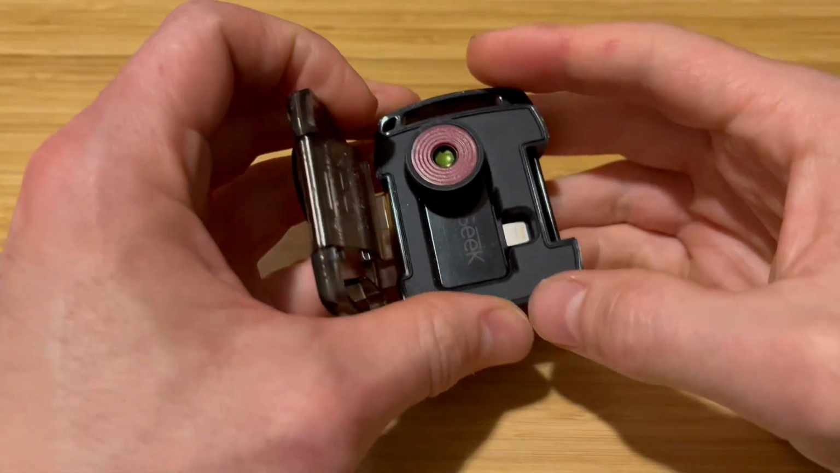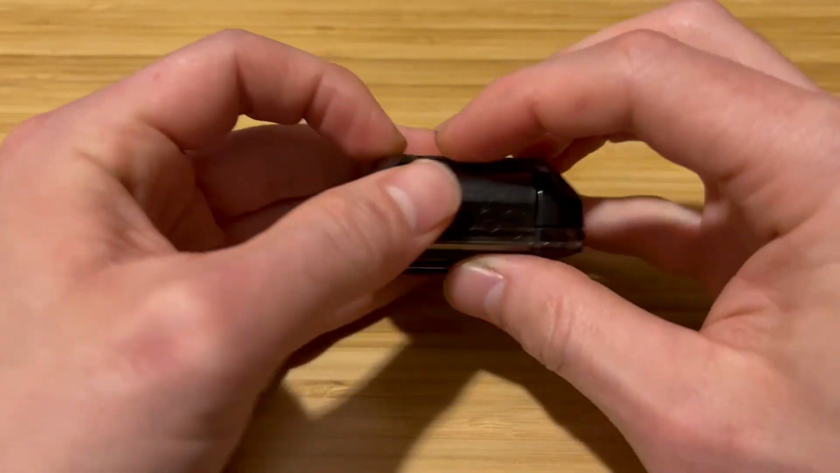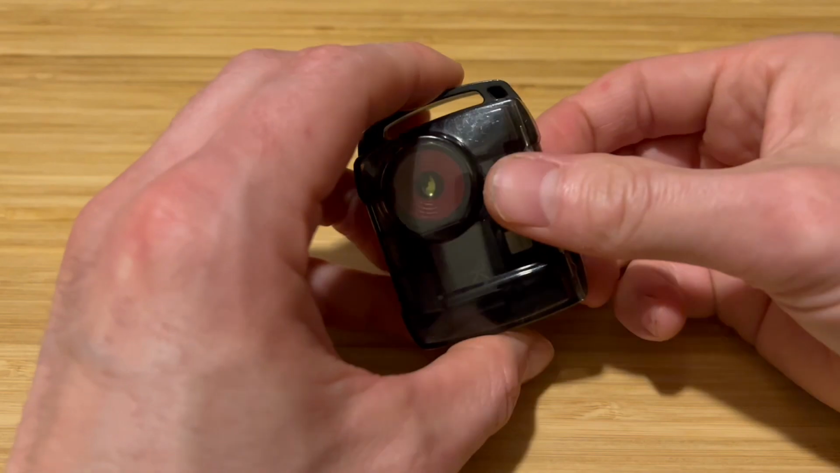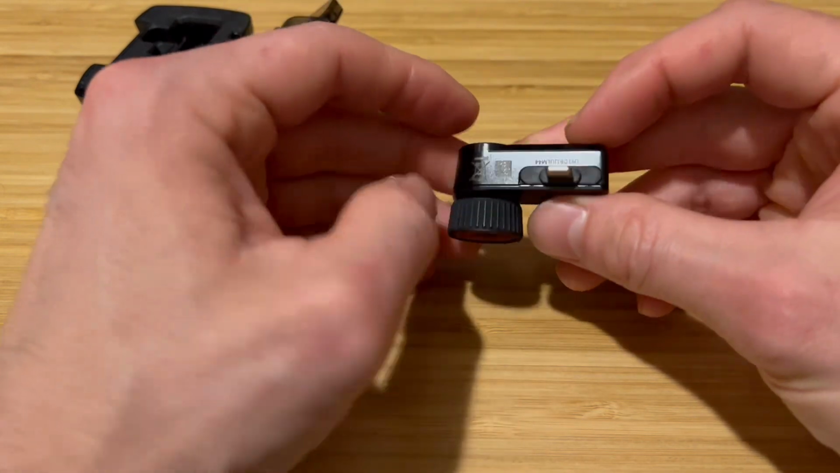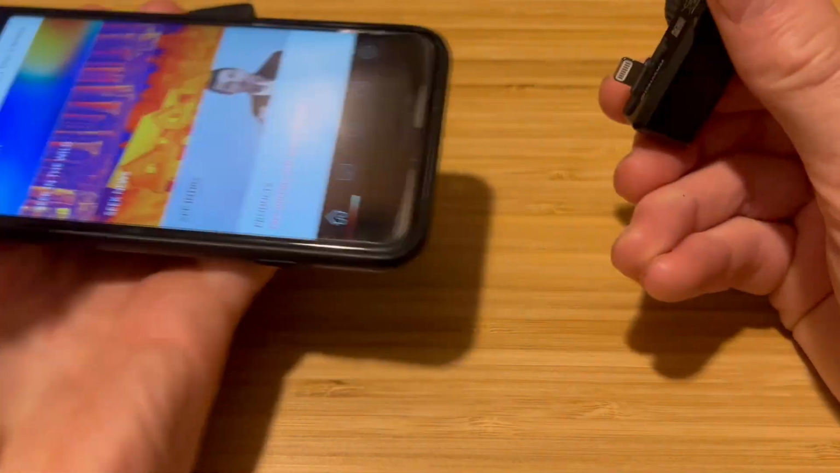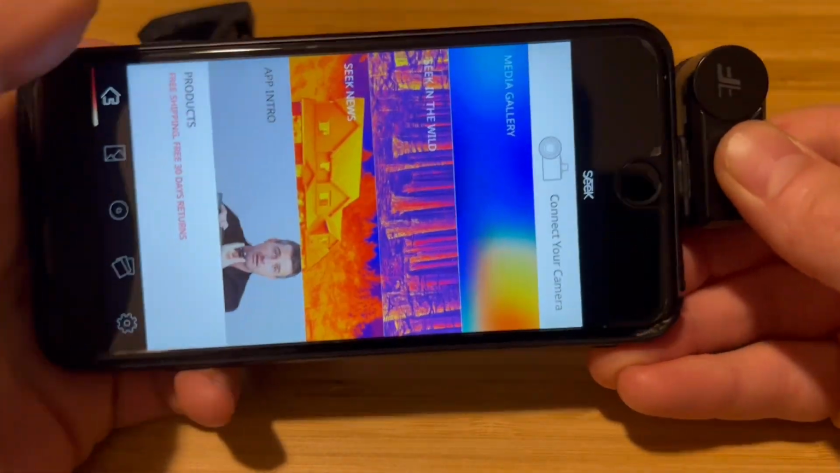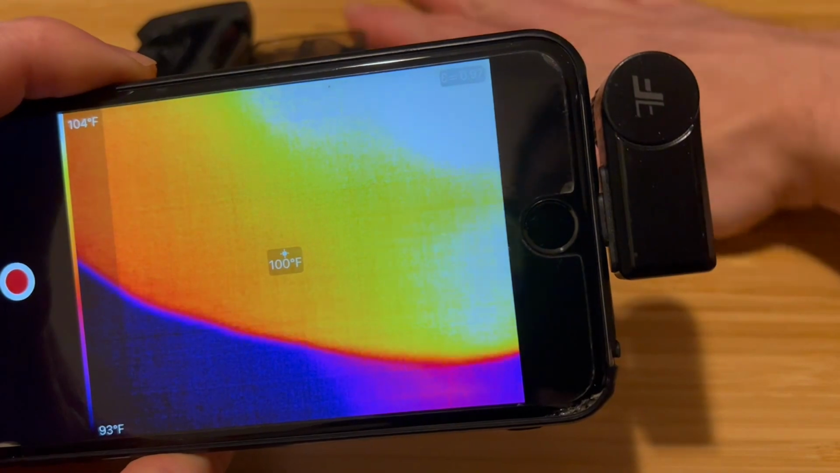Before we continue, I wanted to show you what the Seek thermal camera was. This is the Compact Pro Seek thermal camera. It comes in a very nice waterproof case that I toss in my pocket all the time when I'm going to help somebody work on a project. It is a pretty small little module that doesn't have any battery power on its own, which is kind of nice because you don't have to worry about a dying battery. You plug it into your smartphone and it will connect to the Seek thermal app. It's that simple. And you can see the live thermal data straight from the screen.